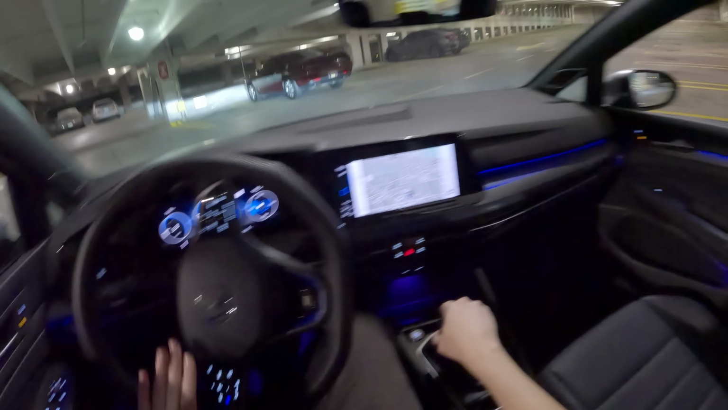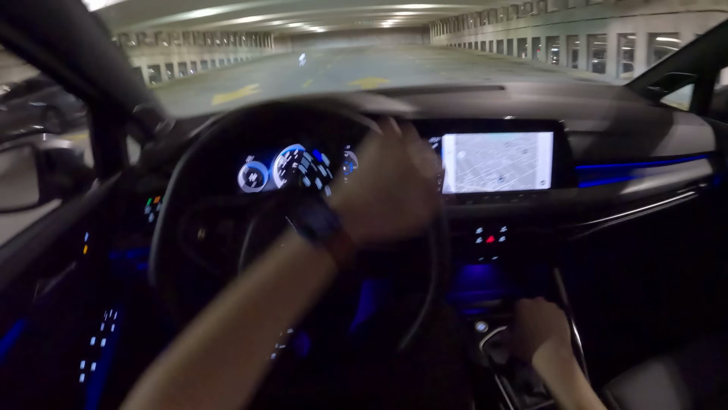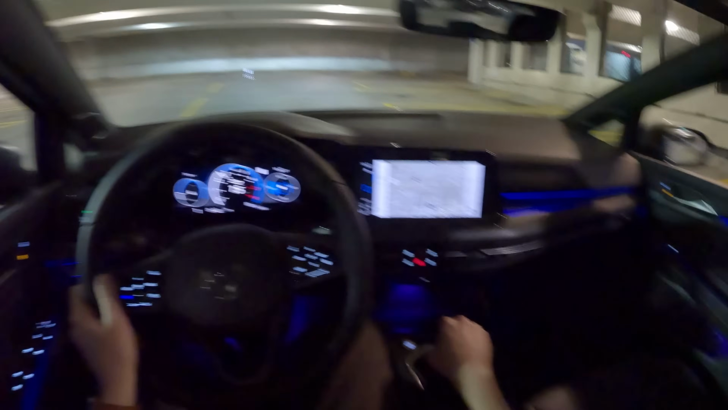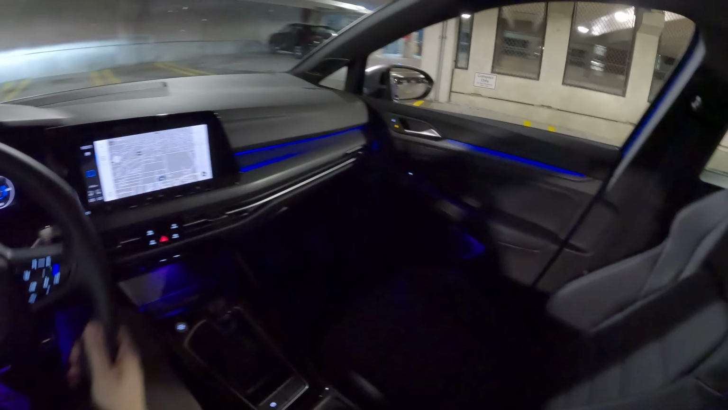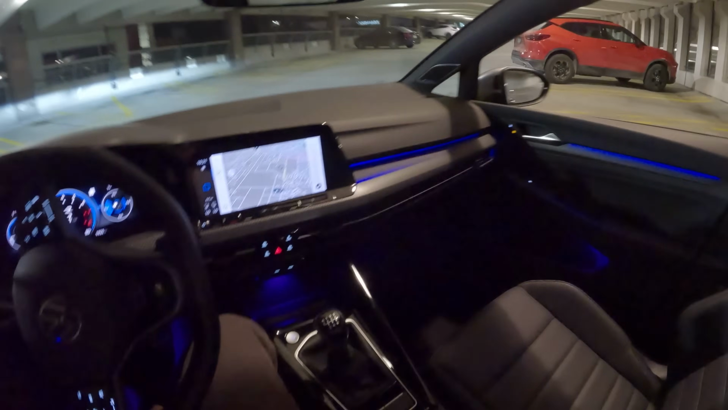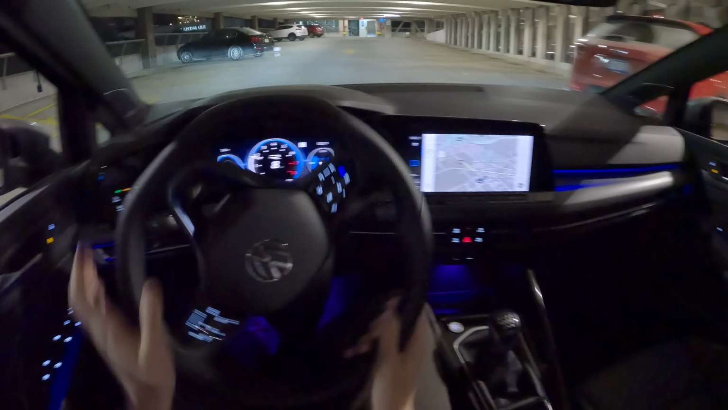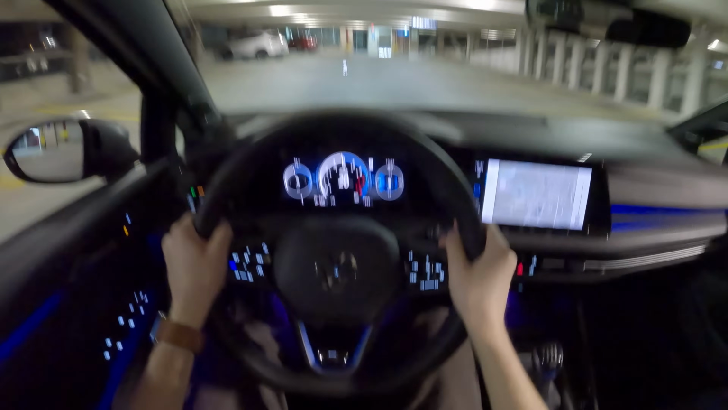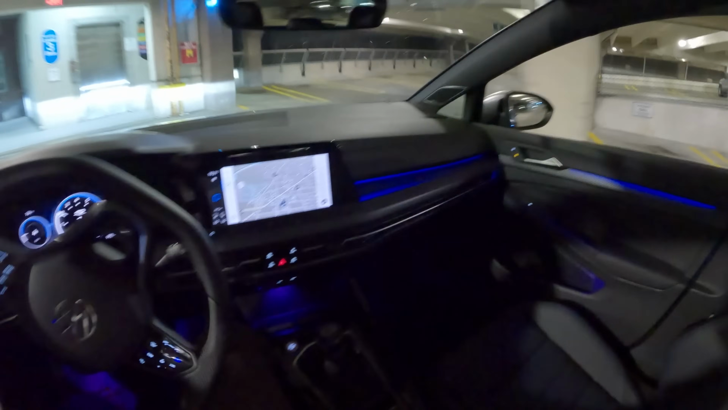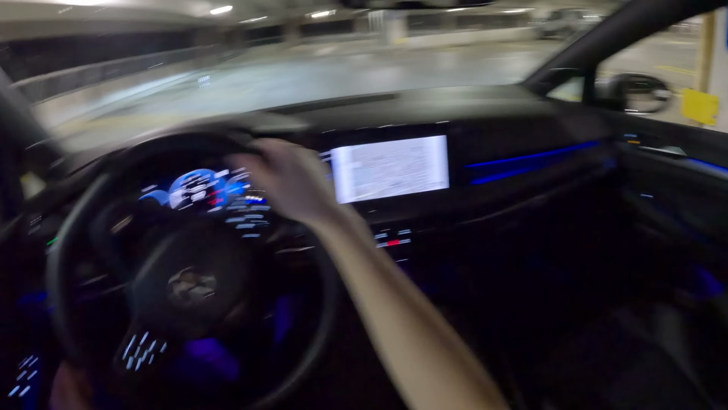Alright, let's try and make some noise here. Couple little baby ones. I swear this car can tell when I want it to make noise, and then it does not. Get some good boost noises here and there from this as well.